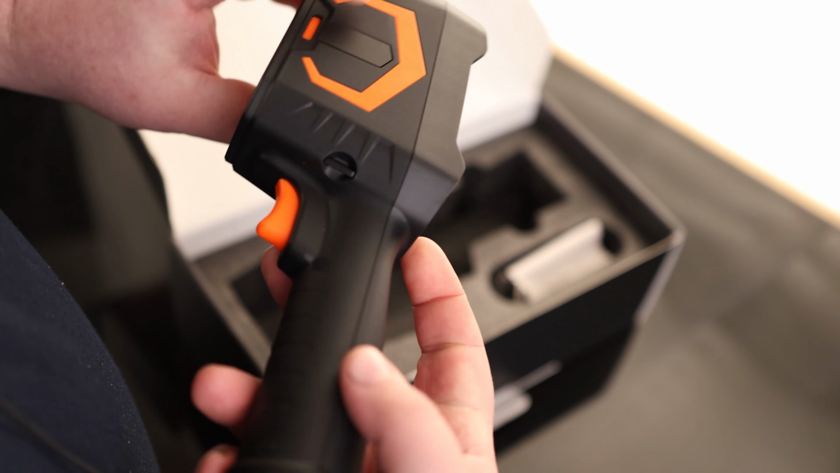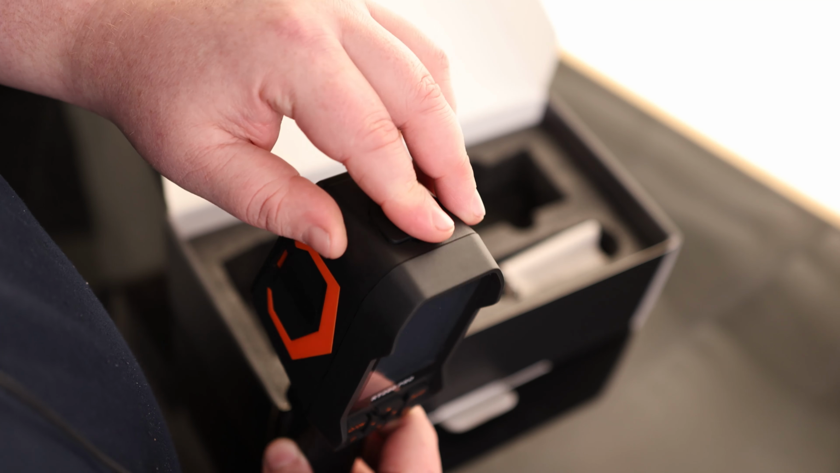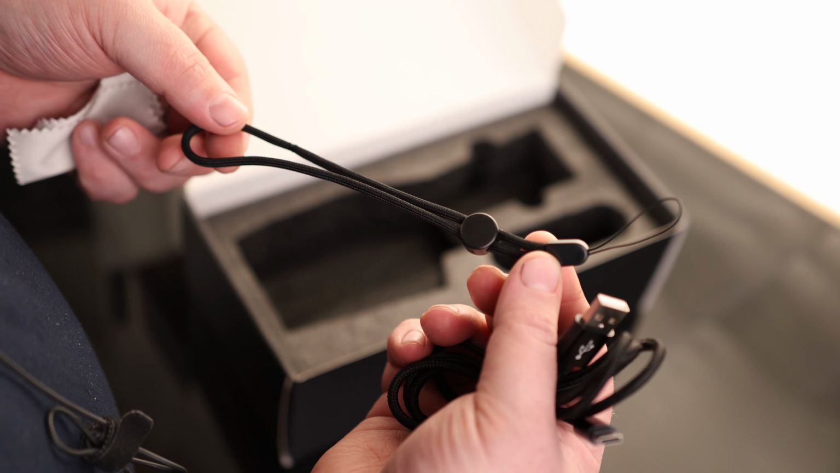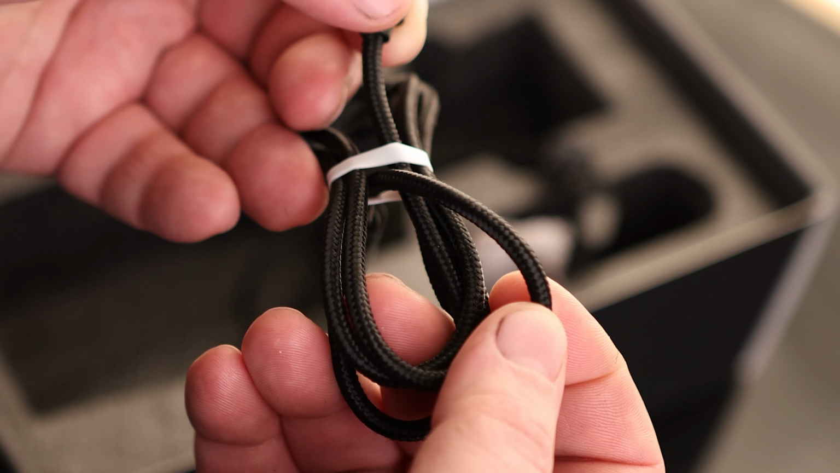We also have our trigger. On the top we got a cap. That is a nice thick cap, and that is covering up our USB-C port. And then we got our display on the back. Nice large display on this model as well. It also comes with a tether. We got a cleaning cloth, and we got a USB-A to USB-C cable, and that is a nice braided cable.